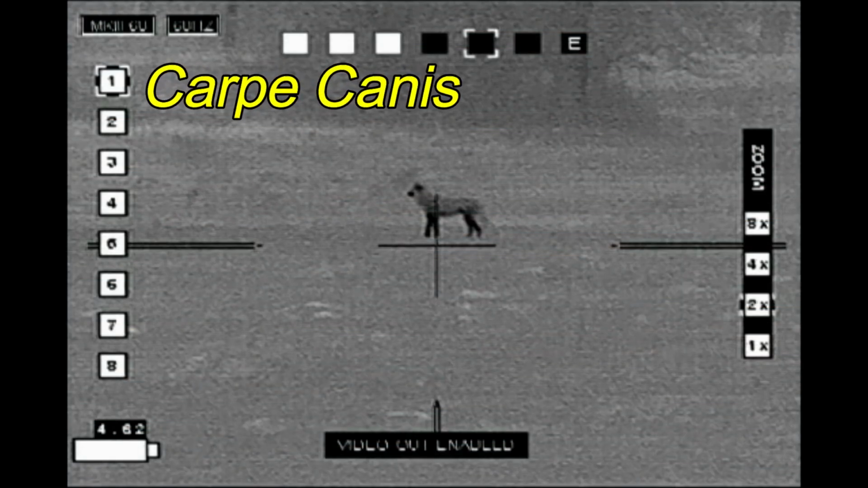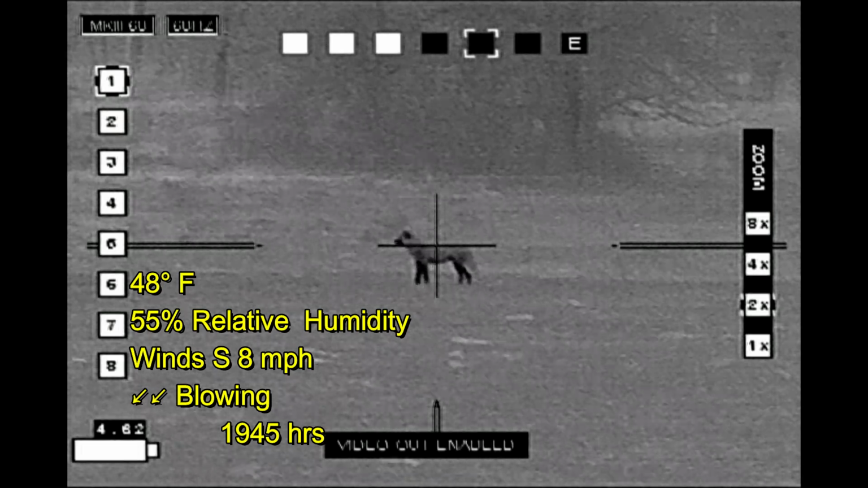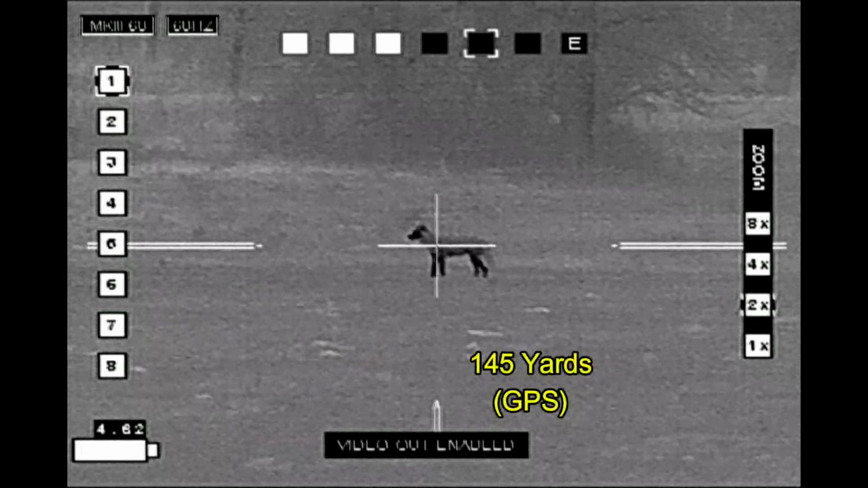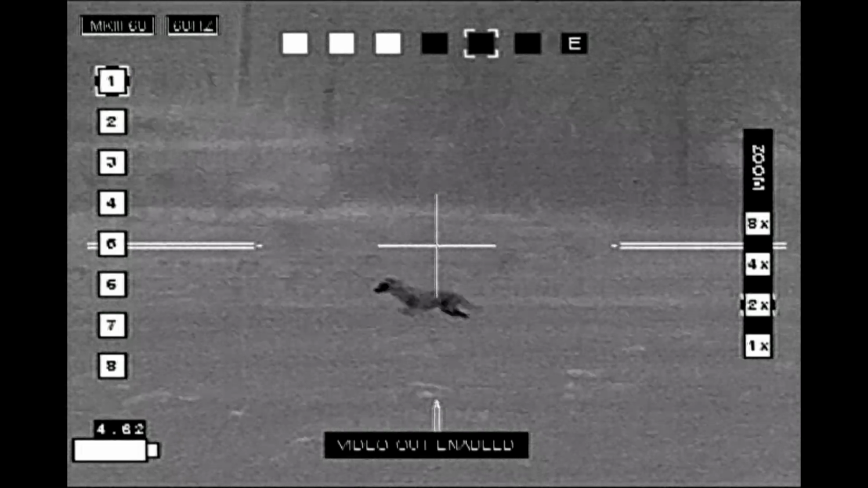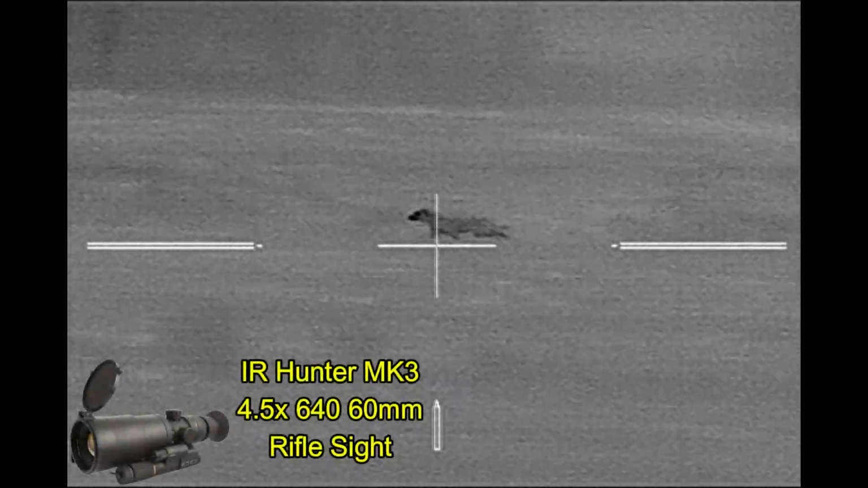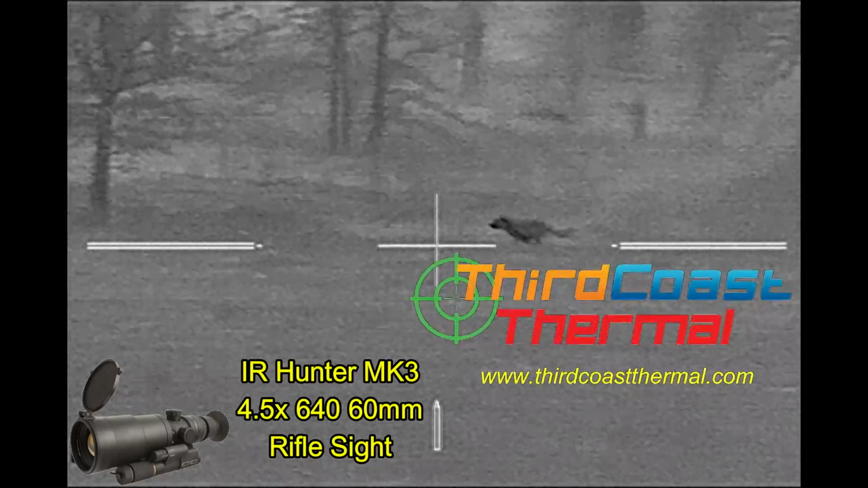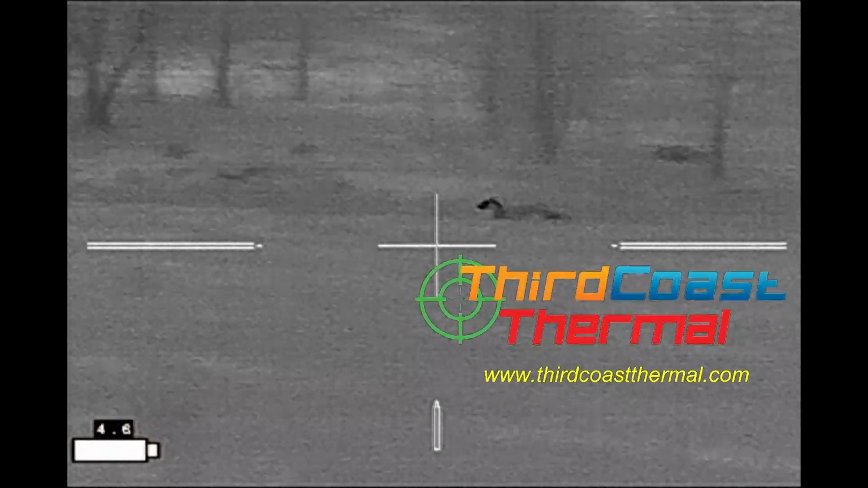Carpe Sus went hunting up in North Texas. I just made my first set of rounds on this property when I returned back to the truck and spied this coyote that came out in the open. Hit it at 145 yards. Got it recorded with my IR Hunter Mark III thermal weapon sight. Optics provided by Third Coast Thermal.